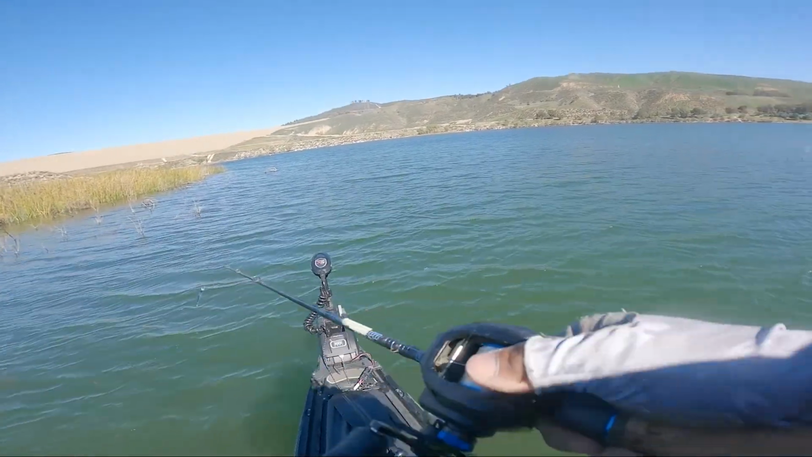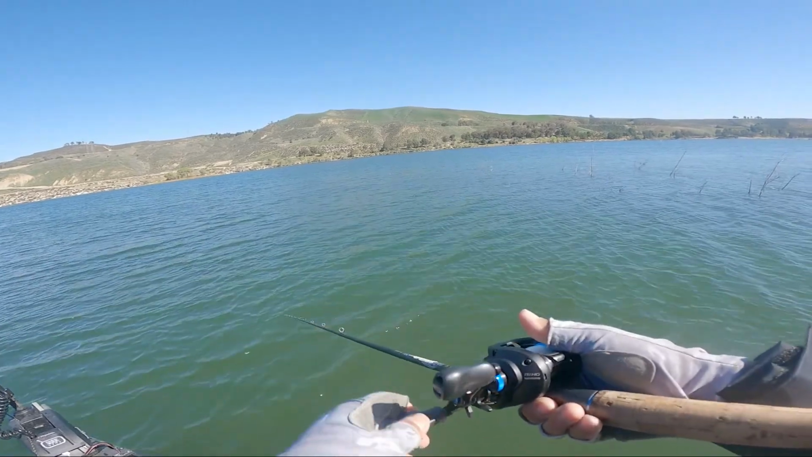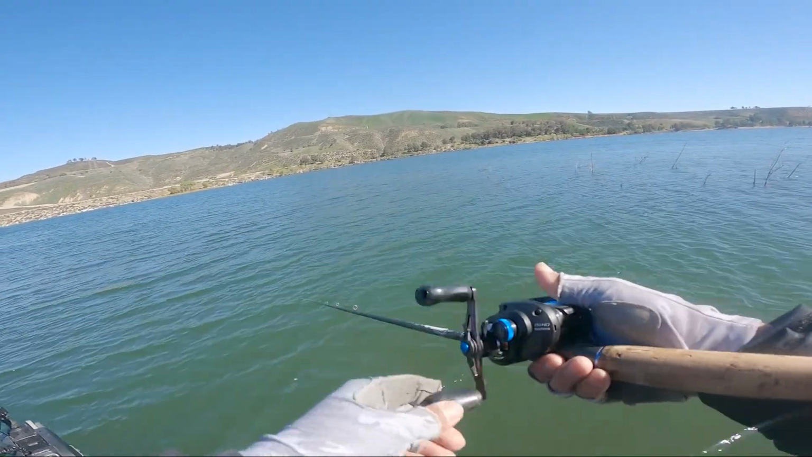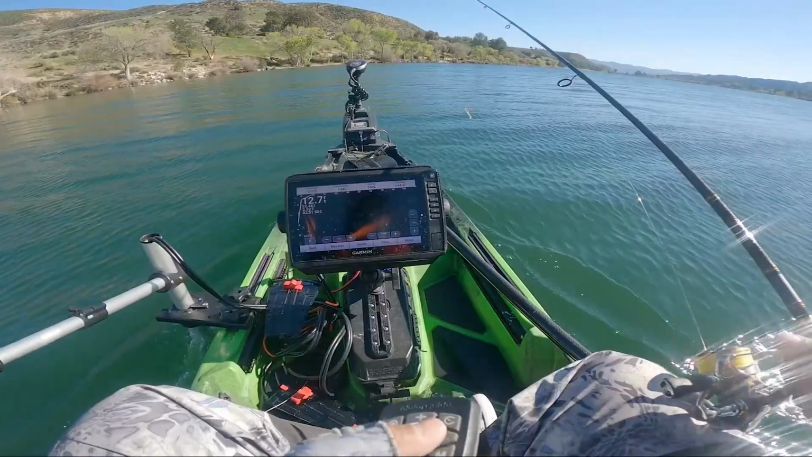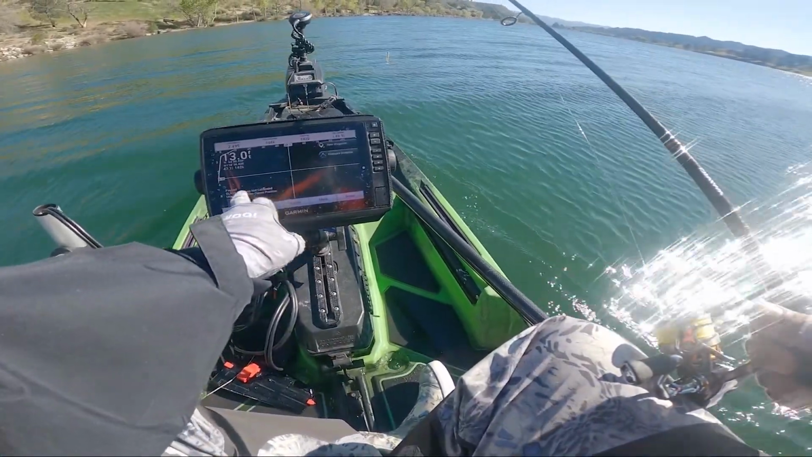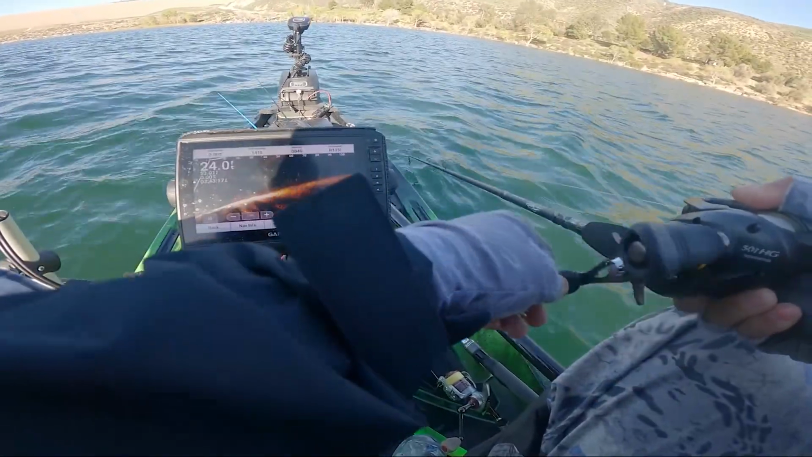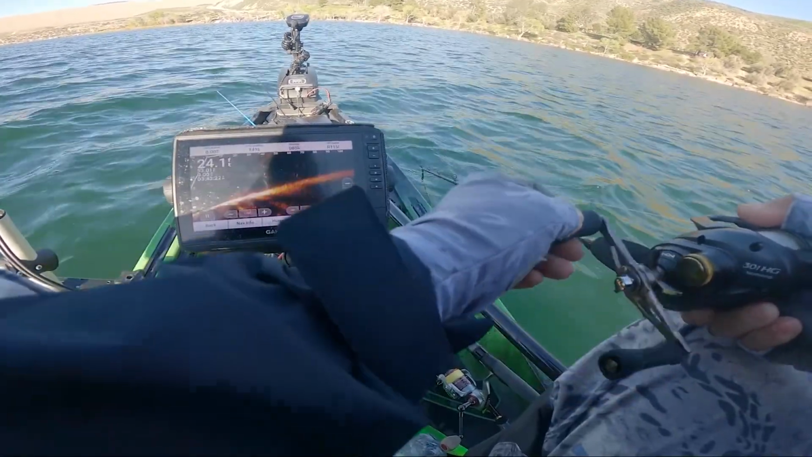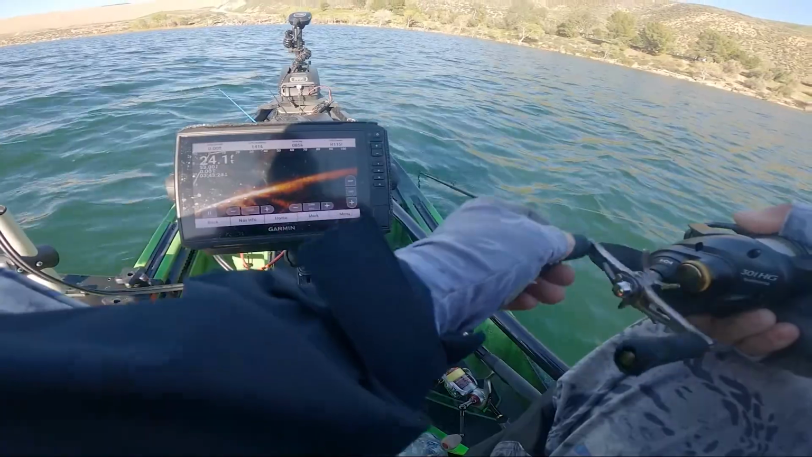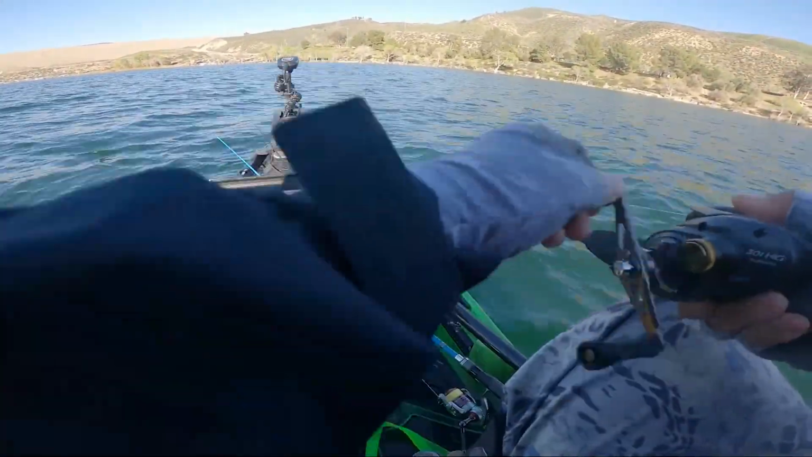It's pretty tough conditions. Bluebird skies, lots of wind, and the water temp was anywhere from 52 to 53.5. Moving to another spot where I know they're loaded. On day one, I found schools of 20 and 30 fish just hanging out next to rock. So I'm fishing this offshore area in 24 feet of water, and these fish are stacked.